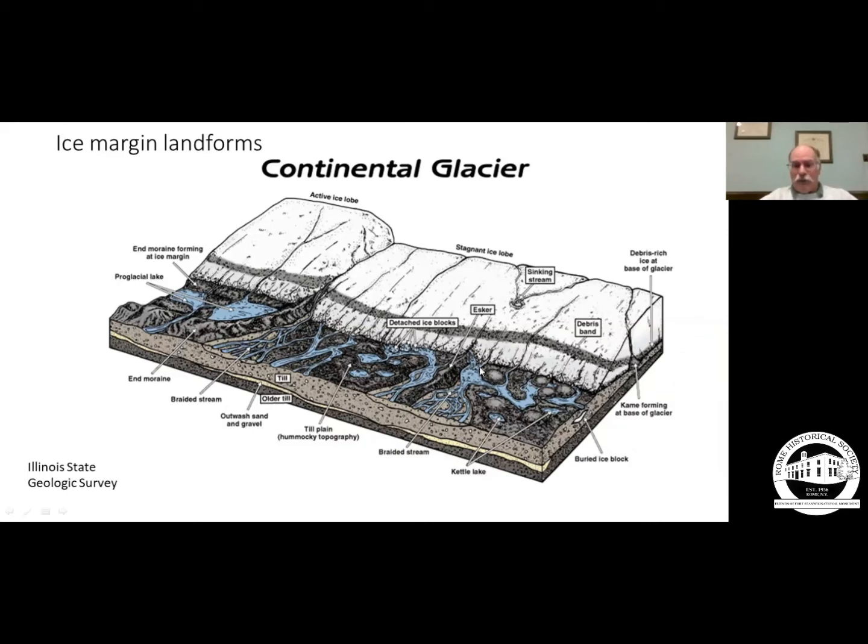You can see the piles of sediment in here, and here's a lot of glacial till, unlayered, unsorted sediment. Older till beneath that from previous glaciations from the Kansan, Nebraskan, and Illinoisan ice sheets that moved across the area. This last one was referred to as the Wisconsin.